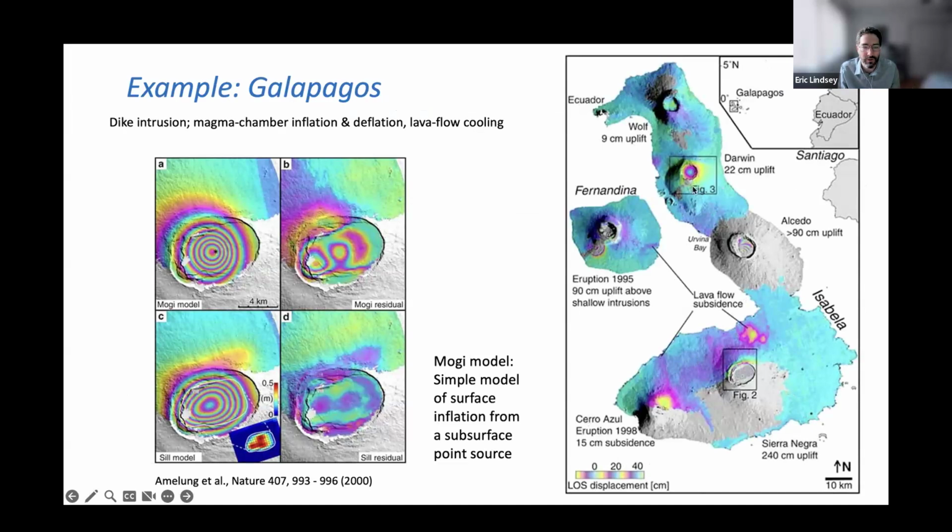So this one has this uplift here. This one's got uplift on the side, right? This one's got uplift inside the caldera. We lose the coherence here because this volcano has been covered in vegetation. And then this one also has uplift. And then these lava flows from previous eruptions are actually subsiding as they cool. So there's lots of interesting stuff going on in this image.